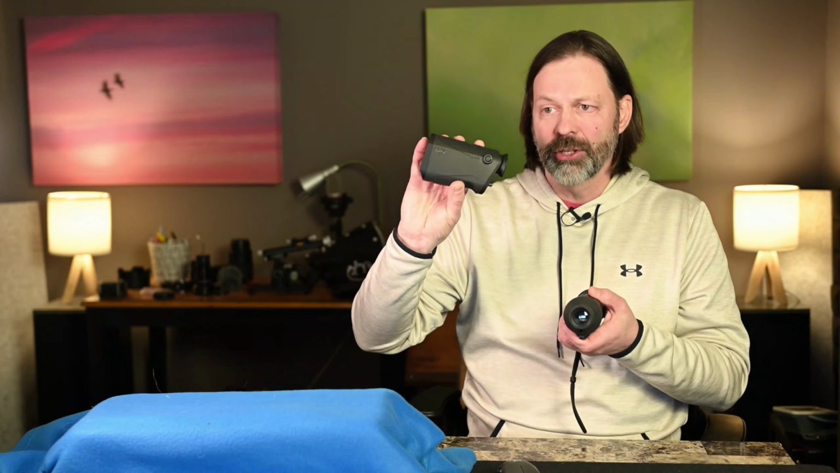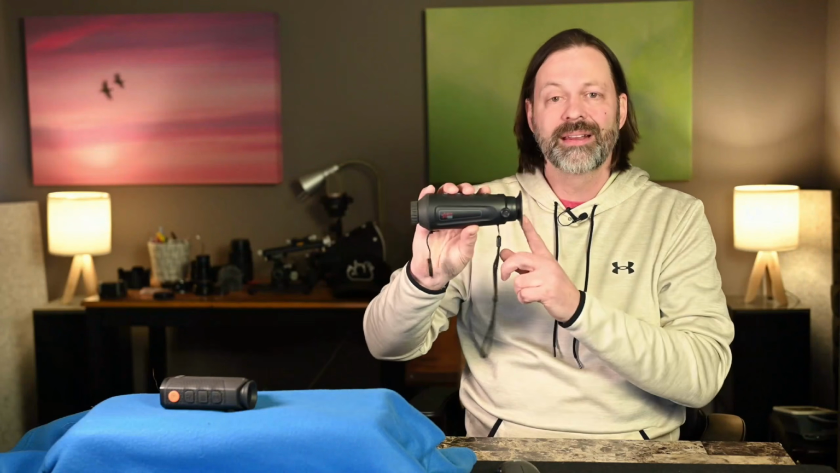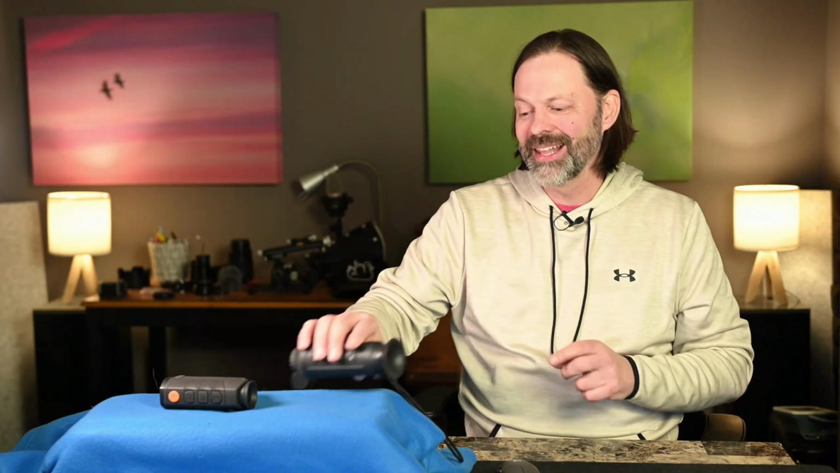Think of a lens in terms of magnification. This particular camera had a 9mm lens. It's pretty short, meaning there's not a lot of magnification. The advantage for a shorter lens is we can see more. We can see a wider field of view. So I can see more of the scene, but the items in the scene will be smaller. This unit had a 19mm lens. That gave me a little tighter field of view, but the individual objects were bigger.